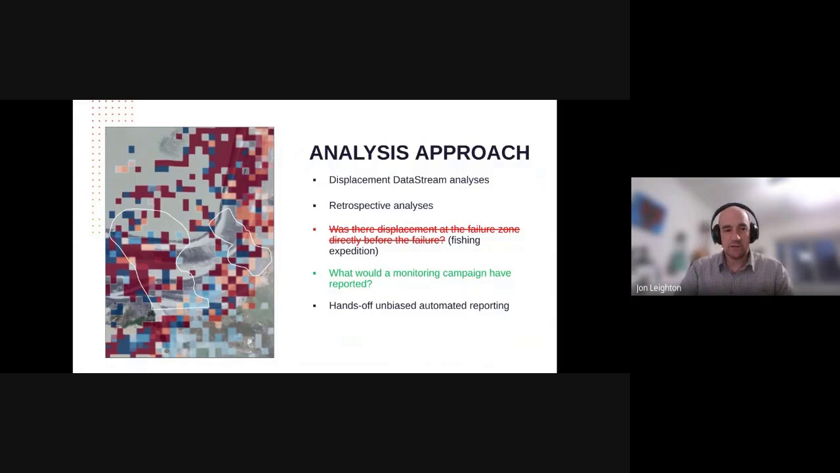For instance, you could ask, was there telltale displacement at the failure zone directly before the failure? But I think a much better question is to ask, what would a monitoring campaign have reported? And put yourselves in the shoes of people receiving that data.